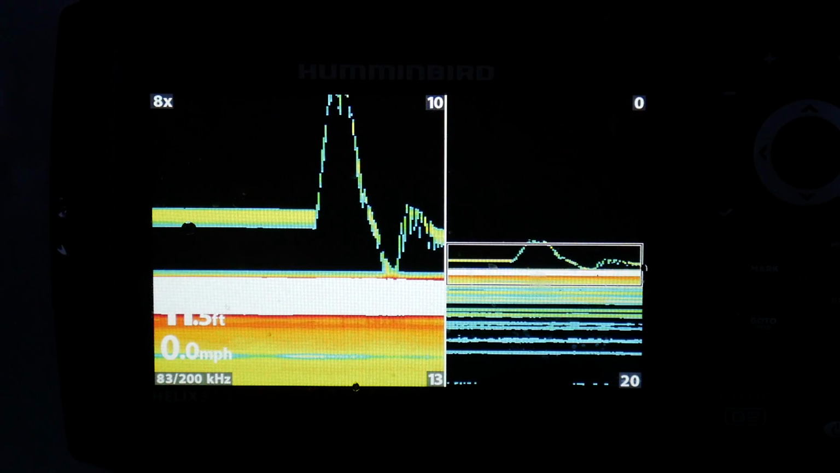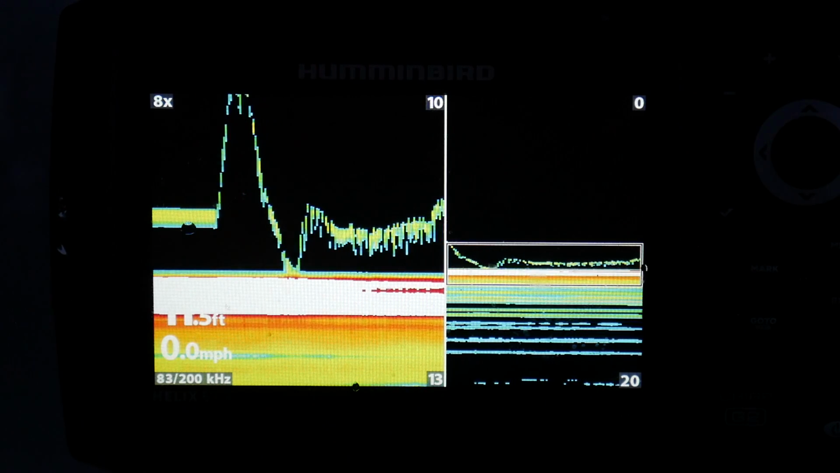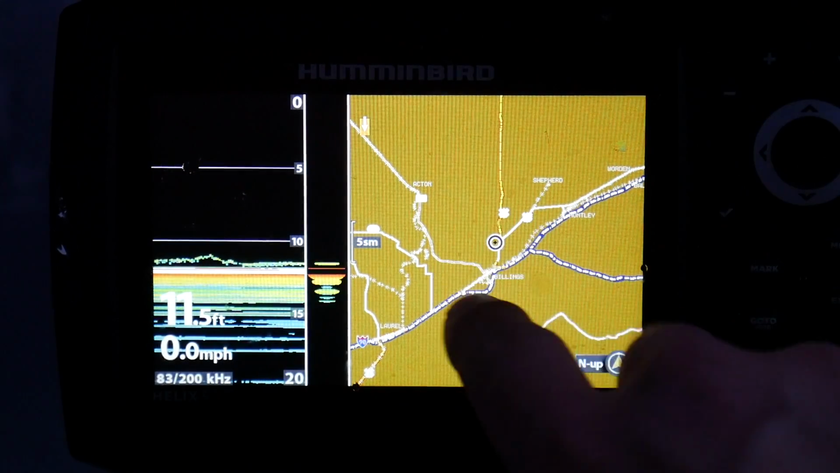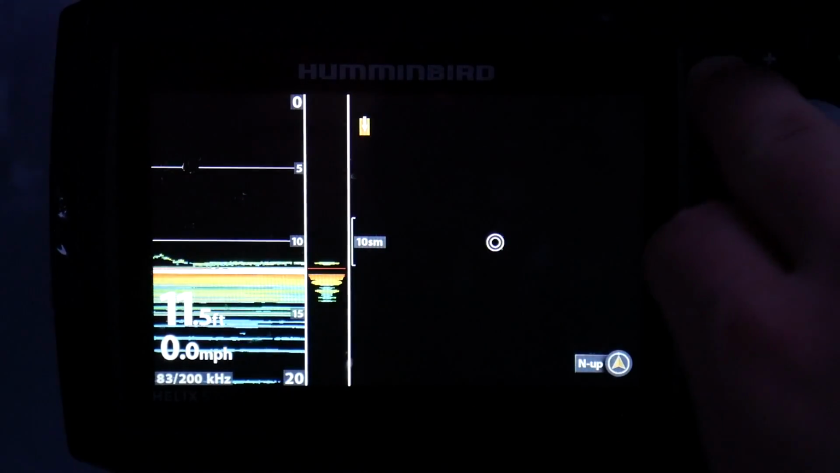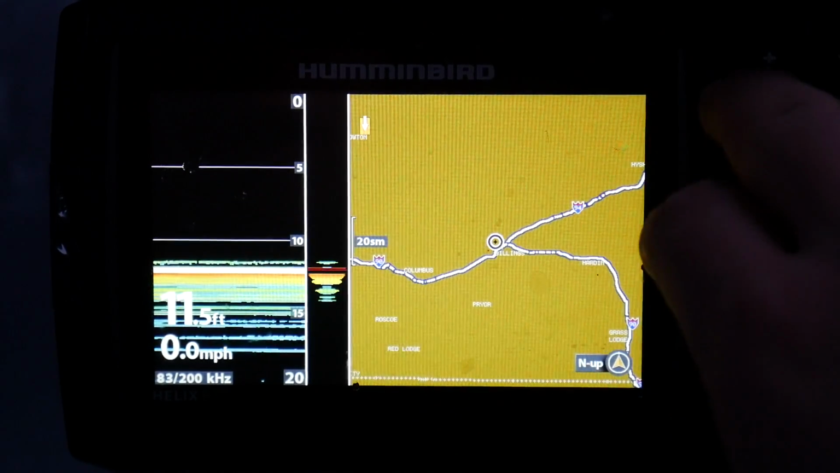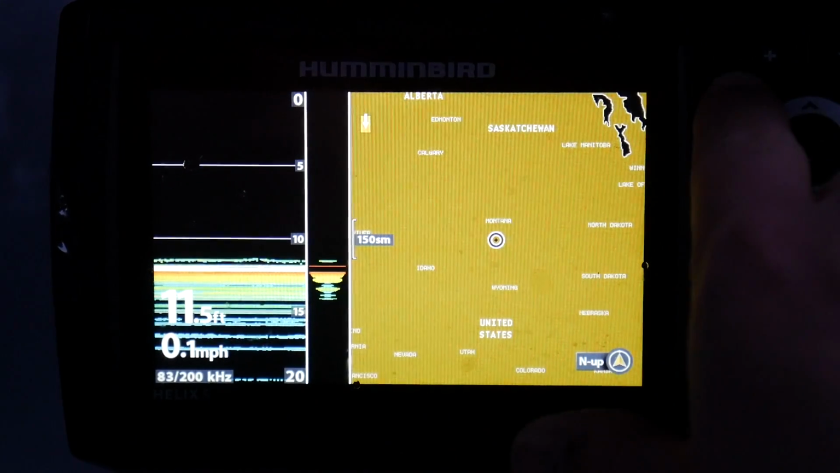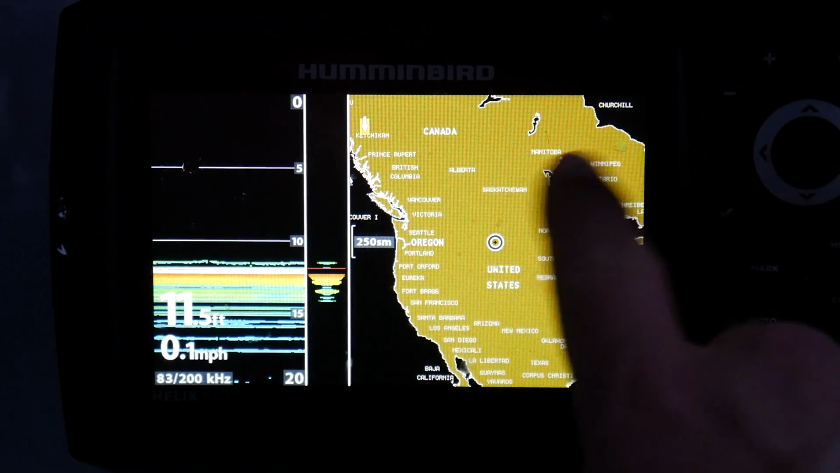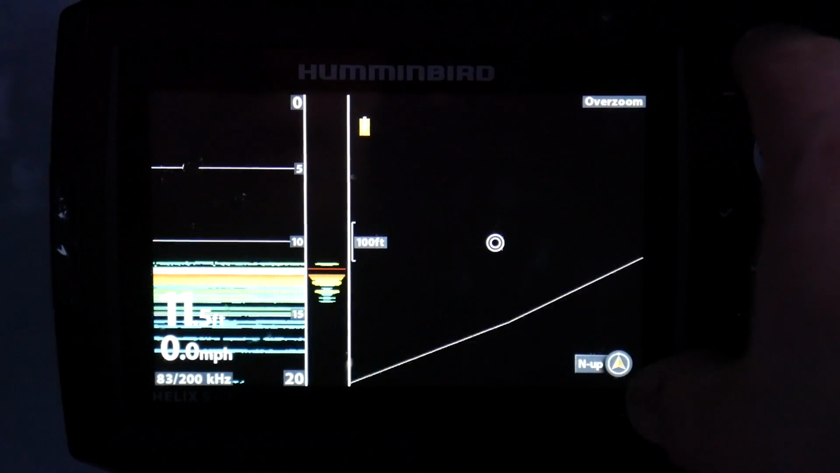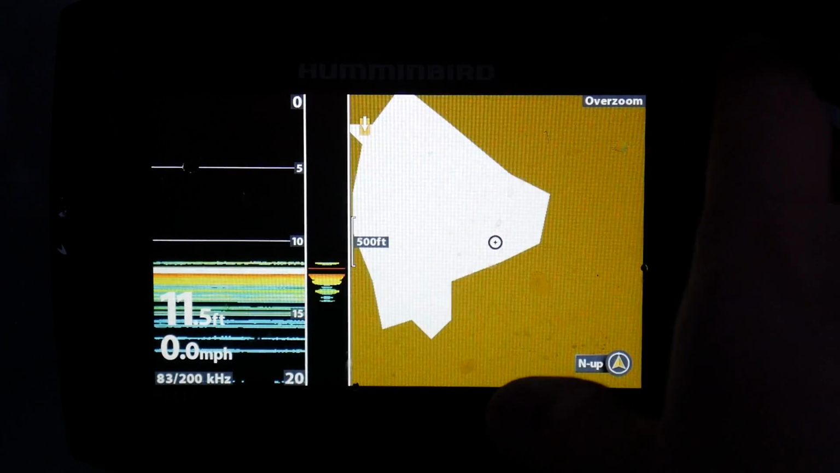I'm going to go over a few more pros of this unit. With the ability of this unit, you can actually cycle through onto your map. So you can see, I'm in Billings, Montana right now, and you can zoom out, and you actually get your real-time sonar on the left-hand side there. As you guys can see, there's Montana, Saskatchewan, there's America for you. So anywhere really you are, it's going to be great detail. You can even zoom in to your actual lake and see where you're at, which is pretty cool.